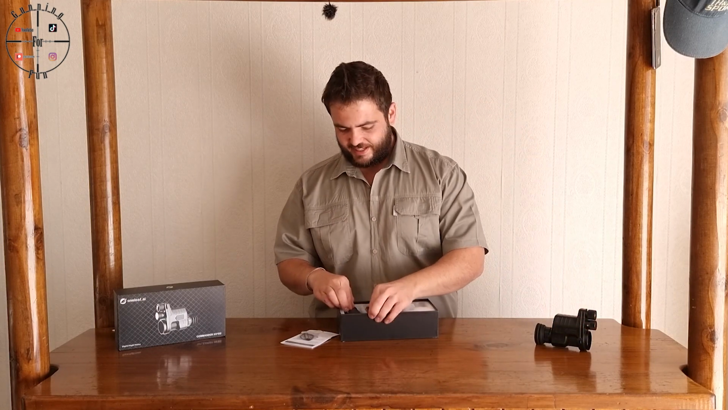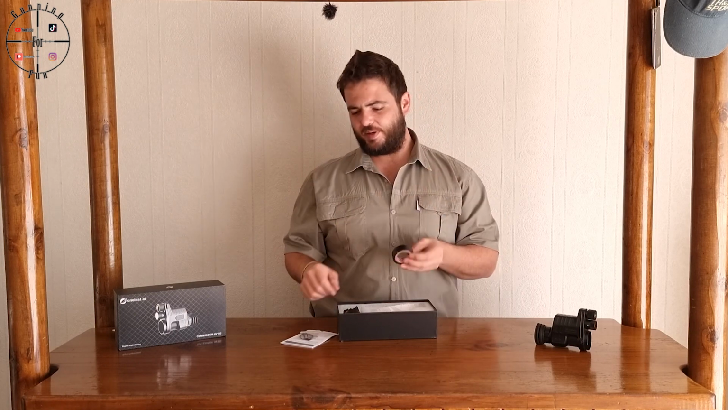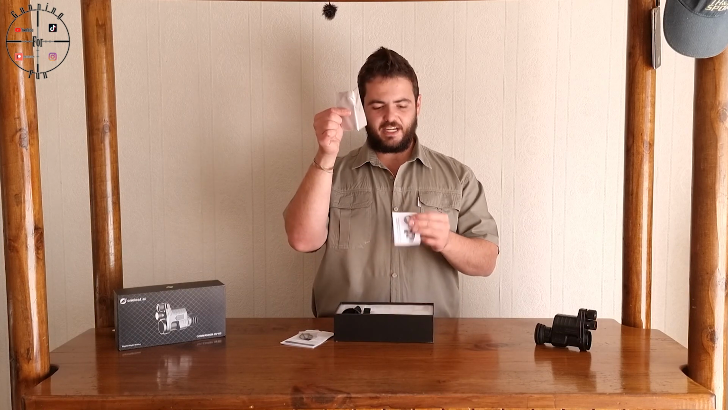Spare one of that. You get some tape if you don't want to damage your scope, or you just need an extra bit, like a millimeter, or well, this is a lot less than a millimeter, but if you just need that fraction of a millimeter thicker, then you get some of that. You get a cleaning cloth.